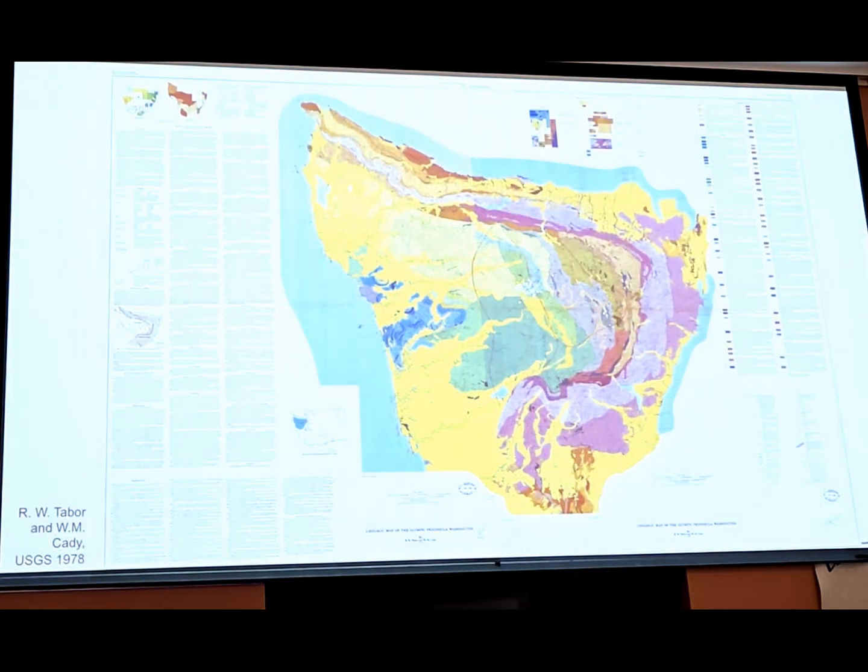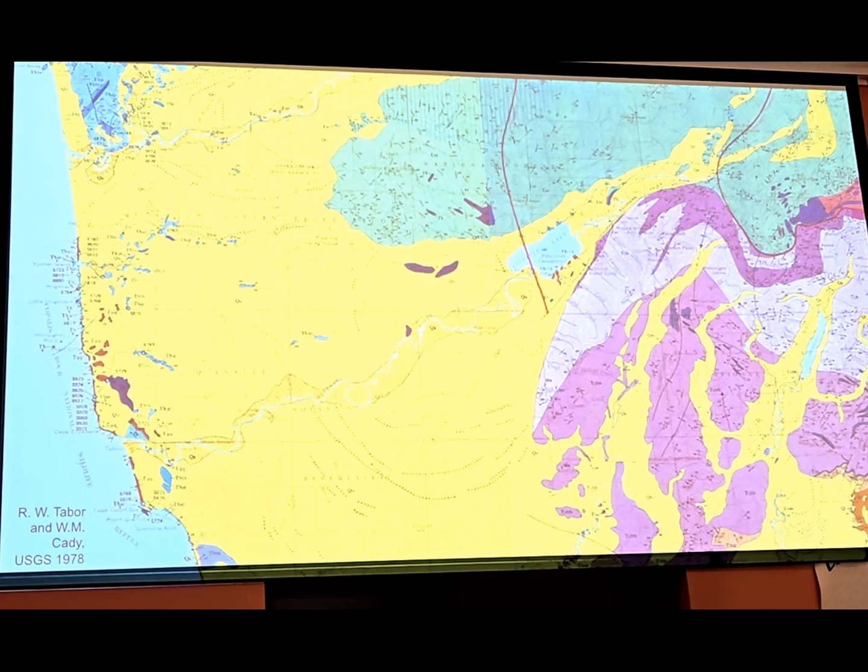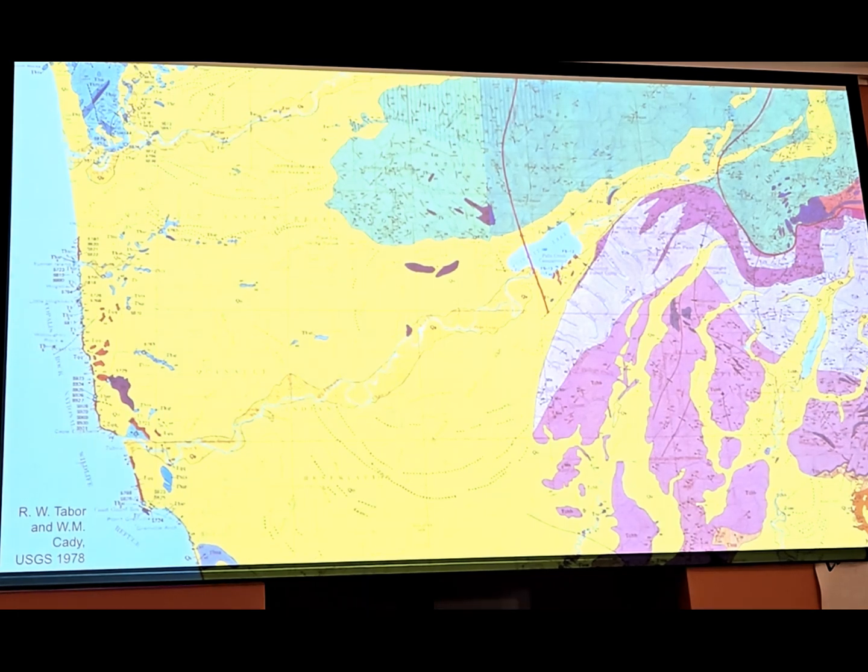All right, a map some of you may be familiar with by Tabor and Cady from 1978. So let's zoom in. Mount Olympus isn't the only place that was affected by glaciers in the Olympic Peninsula. So this is the Quinault Valley. You can see Quinault Lake up here.